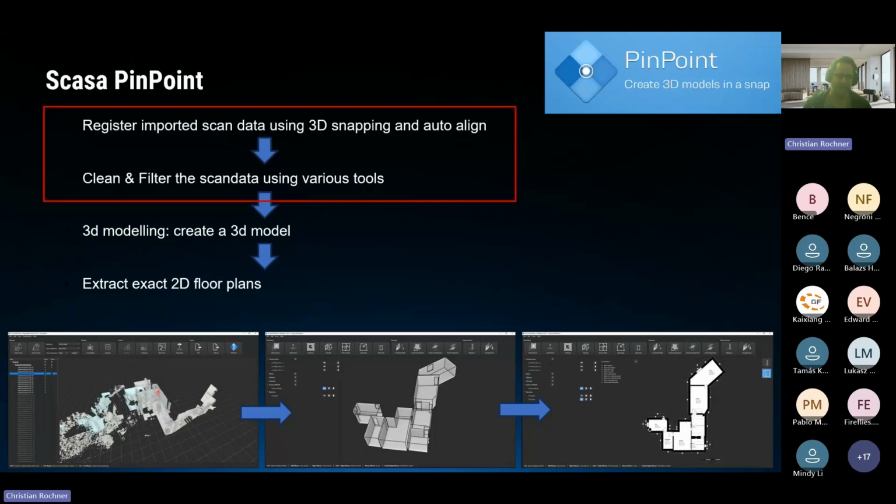What is Pinpoint exactly? What can it do? Because it can do much more than the registration process only. Pinpoint is, on the first hand, a cleaning and registration software, but you can also create 3D models directly in the point cloud. That's the Pinpoint modeler module.